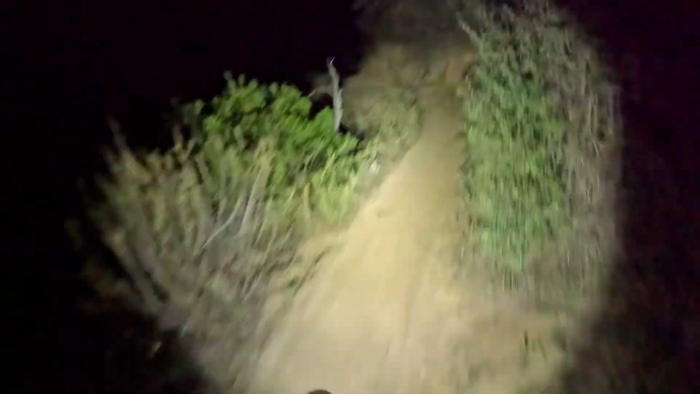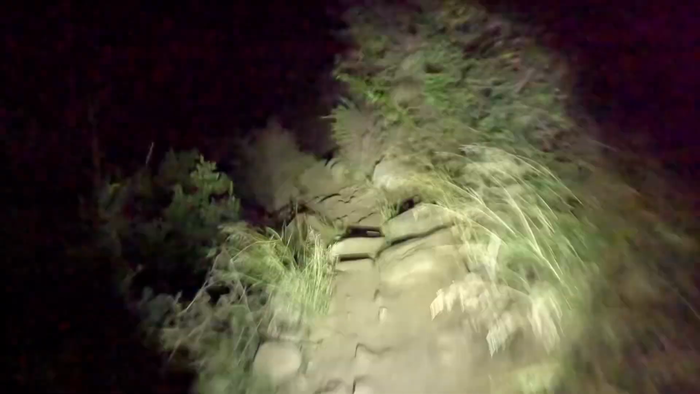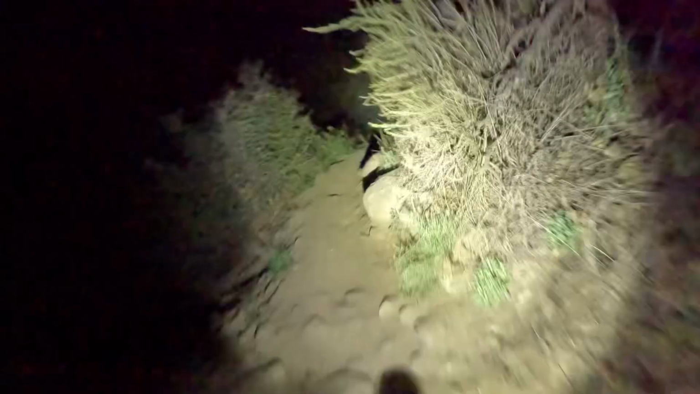Like that corner I would really love to be having a helmet light.